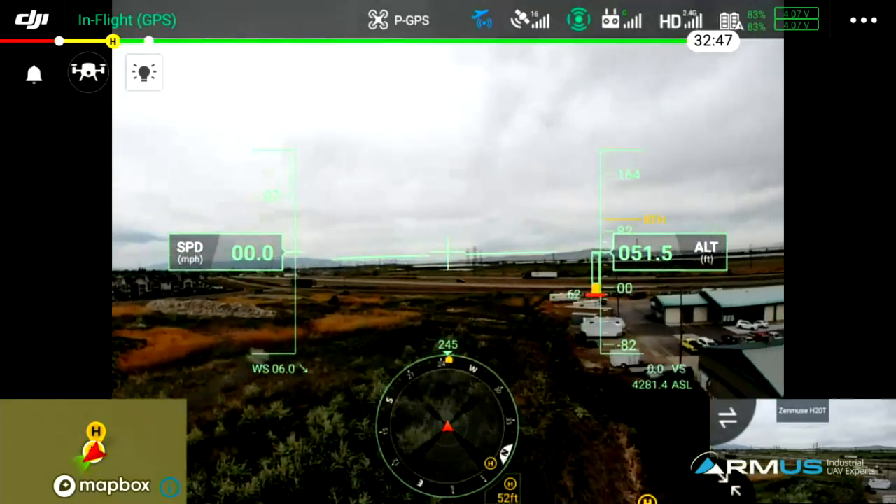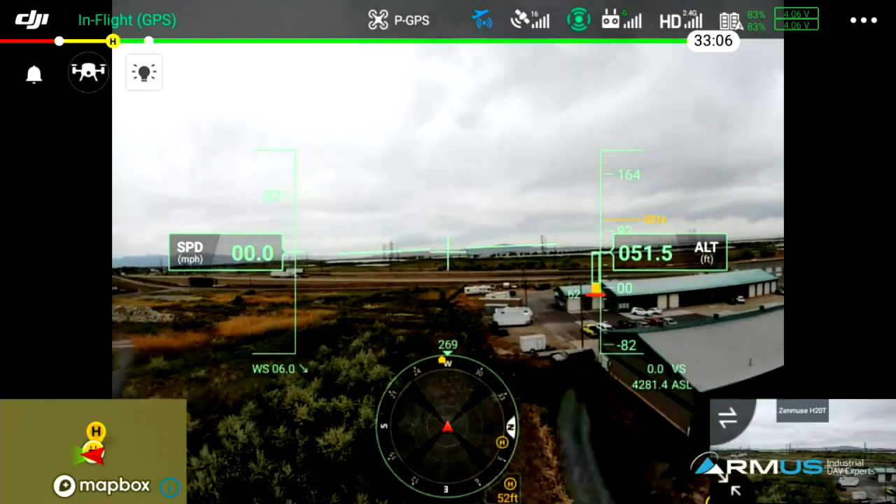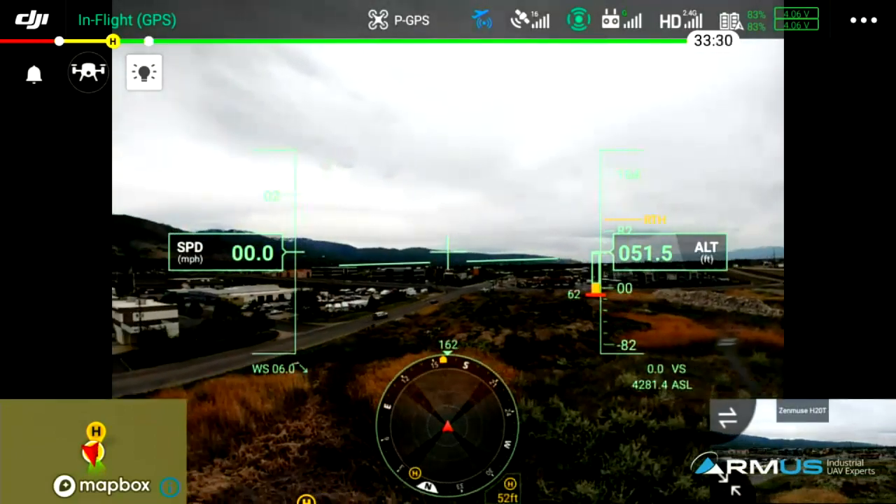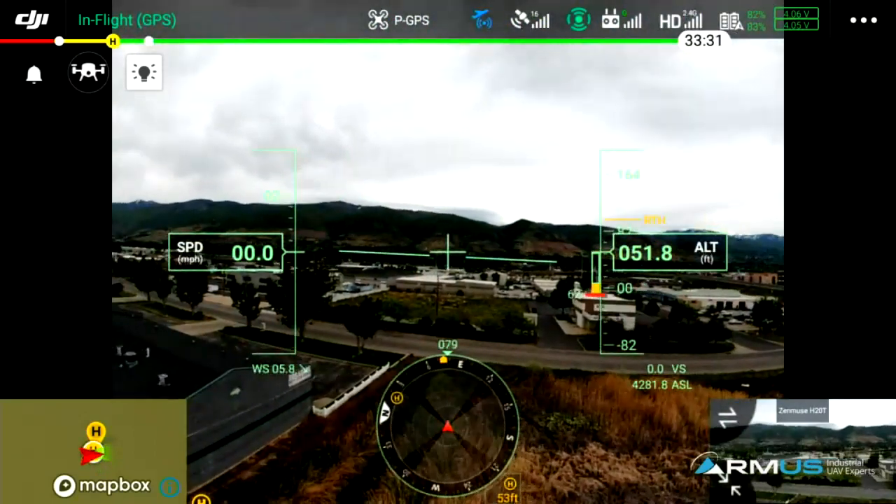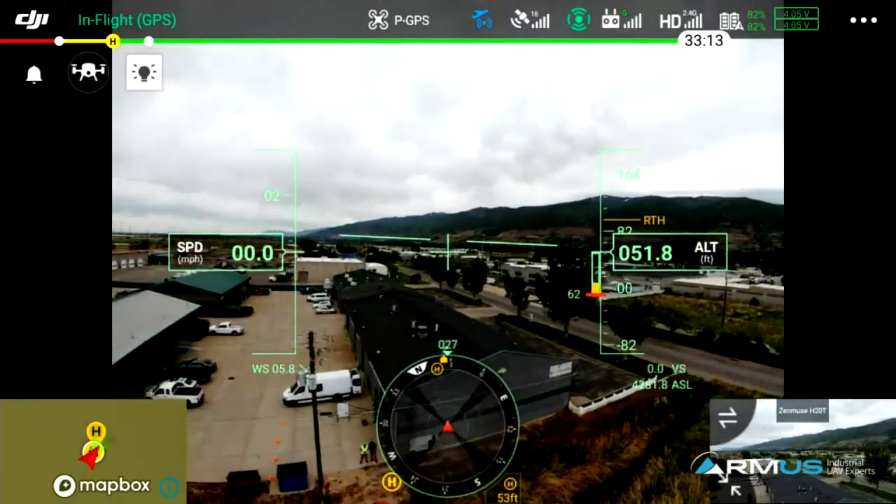Okay. Again, on my controller, I'm looking at the primary flight display. As Jake is panning and moving around, you can see a number of things happening here on the display. We have, again, altitude. We have a bearing heading, which is pretty fantastic. One of the other things is that we have the home point.